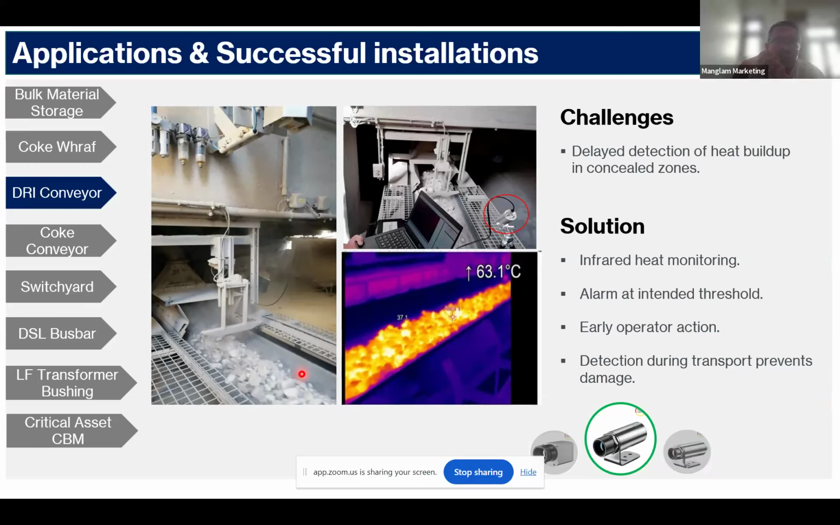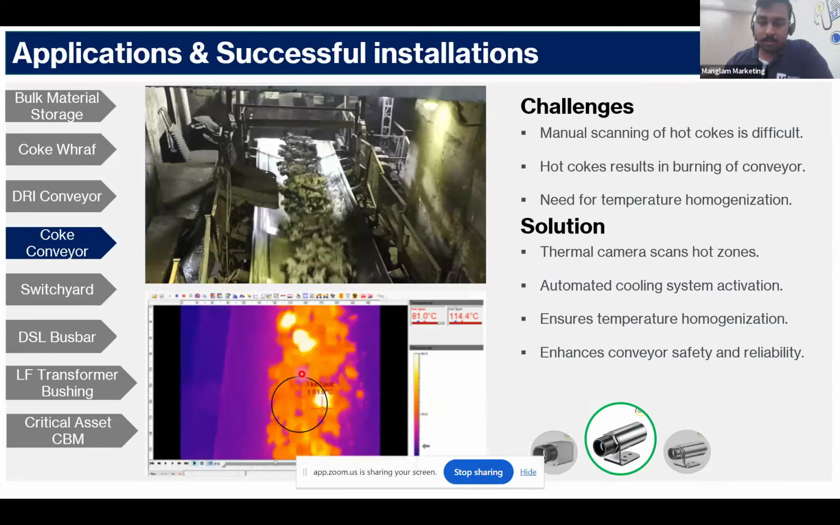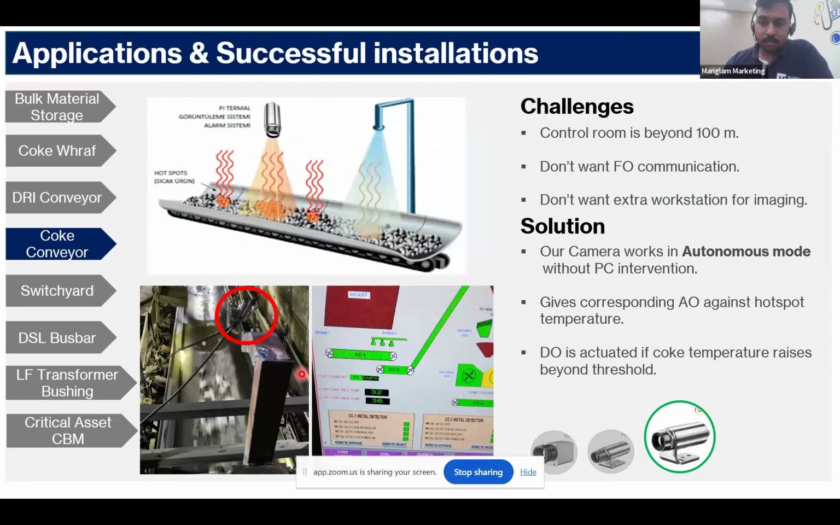Okay. Another interesting piece of information I would like to share with all the participants here. The fatalities that happen due to fire in steel plants are normally 90 to 100 every year, as per the World Steel Association report. We lose about 100 people every year worldwide due to fire, and about 80 of them are in India itself, and 20 in the rest of the world. So this is something where we must be proactive, and cameras are the only solution.